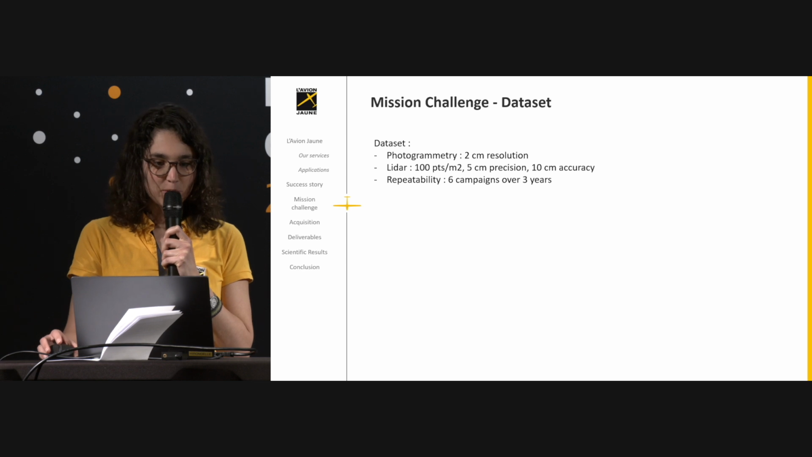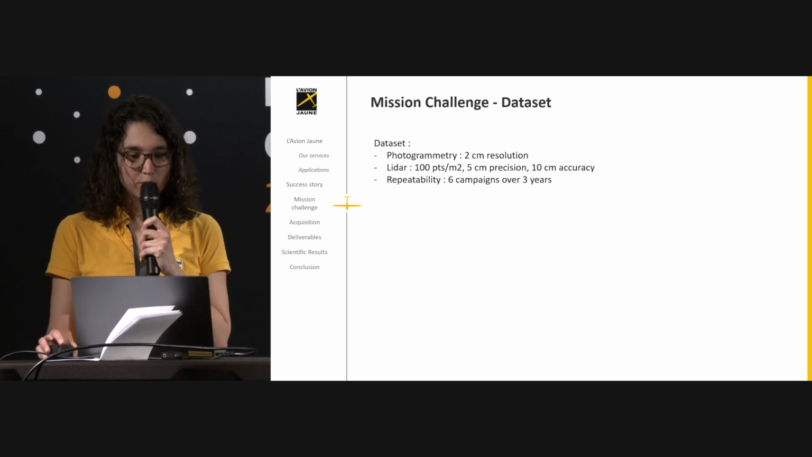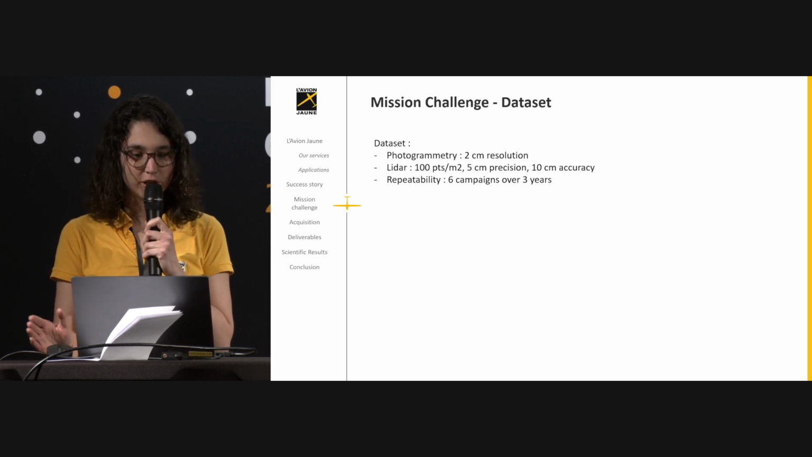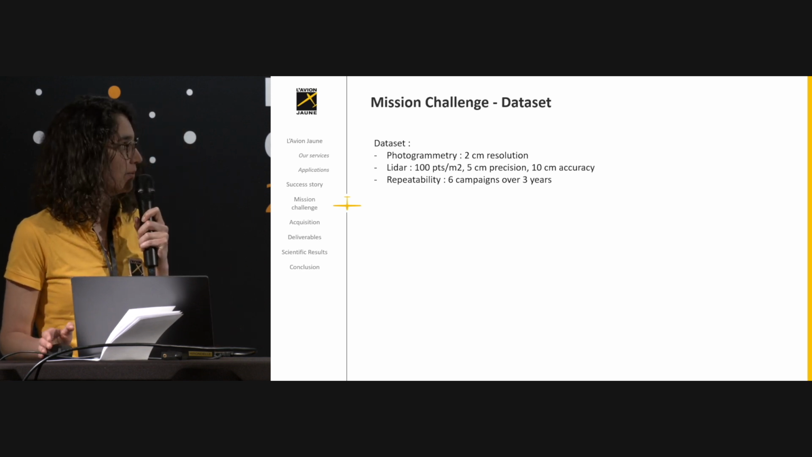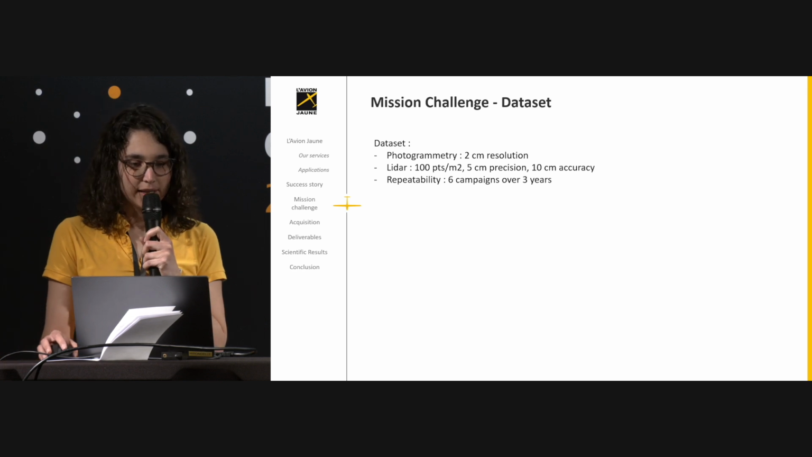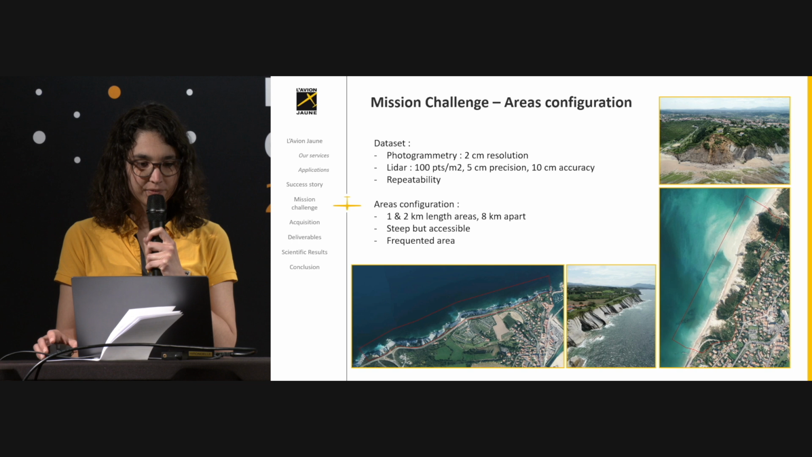So the deliverables technical specifications are here. We needed a 2 centimeter resolution orthophoto. For the LiDAR, we needed 100 points per square meter, 5 centimeter precision, and 10 centimeter accuracy. And the client wanted 6 campaigns over 3 years.